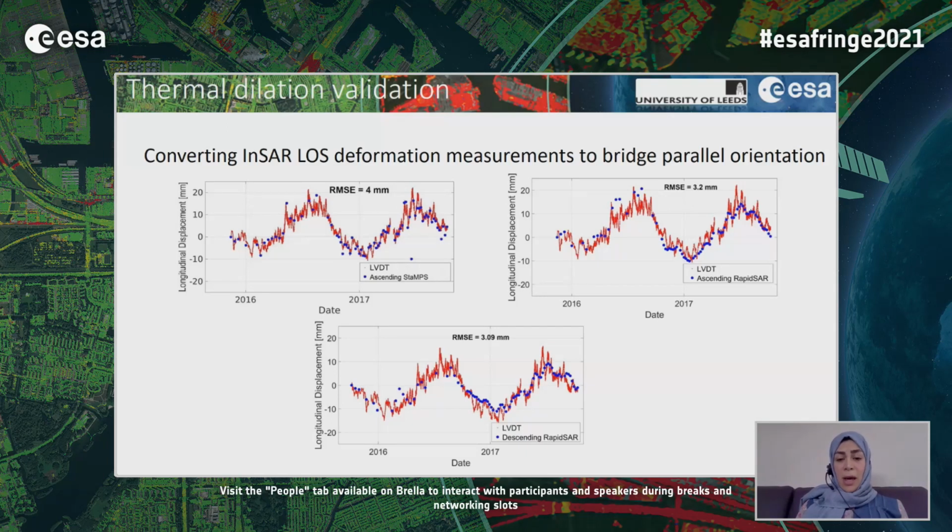The RMSE is better than 4 millimeters, and it shows that even using different geometries, which is ascending or descending, or different independent algorithms, StaMPS or SatSense, we can show a nice agreement with LVDT data.